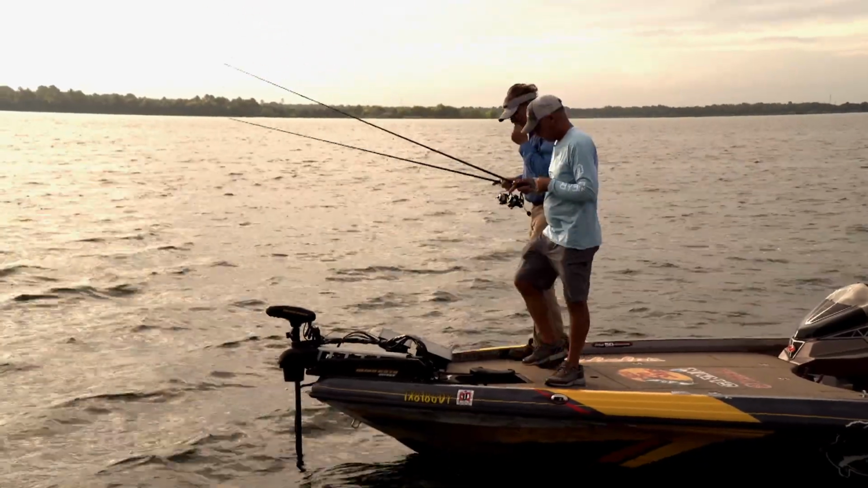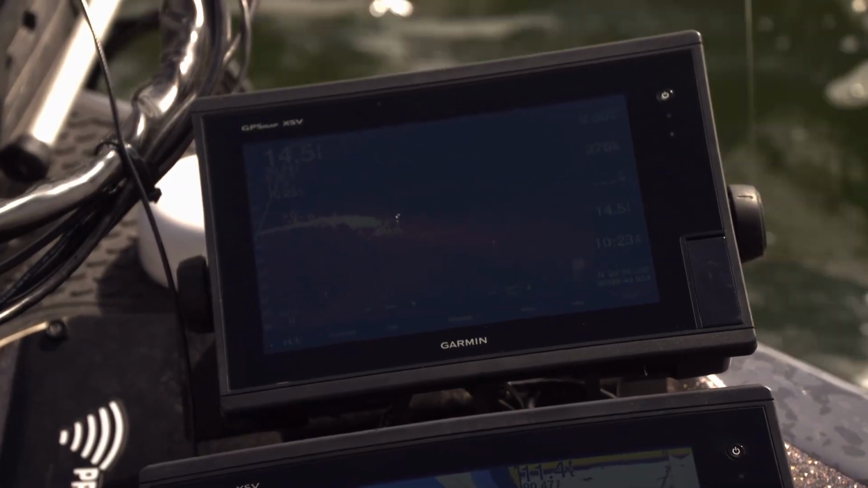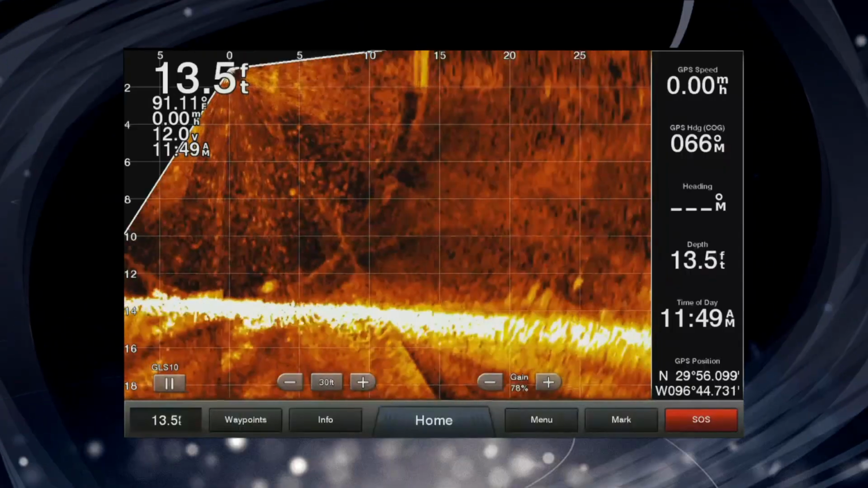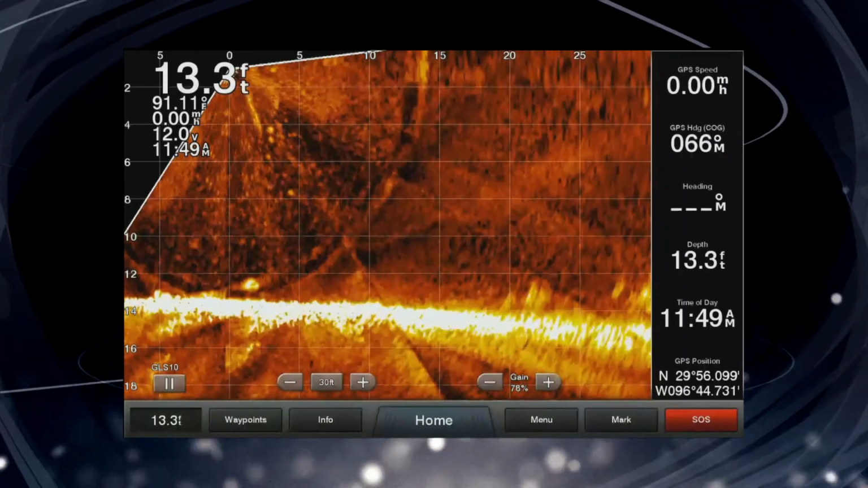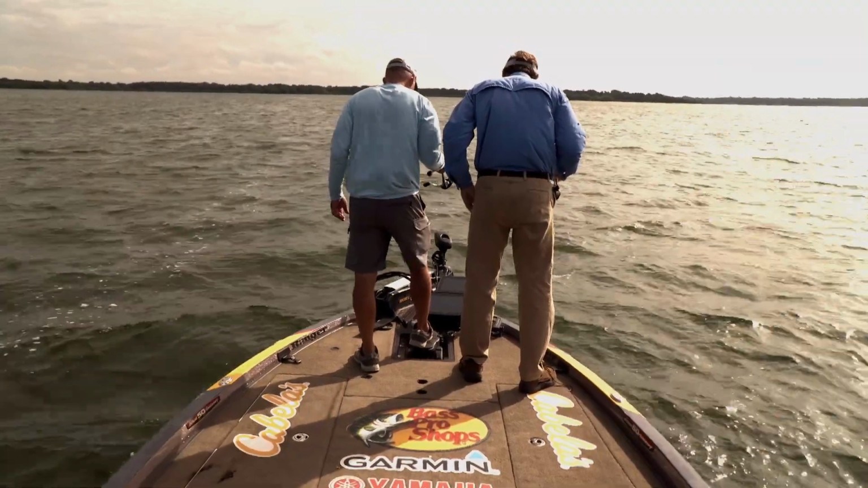Now let's catch up with Clark and Wade on Fayette County Lake and witness Garmin's Panoptix LiveScope in use. Today was the first opportunity I had to use Garmin's new LiveScope. It's just like Panoptix. It looks forward, but the thing about it is it shows incredible detail, like you were looking at a TV picture of it happening down below you.